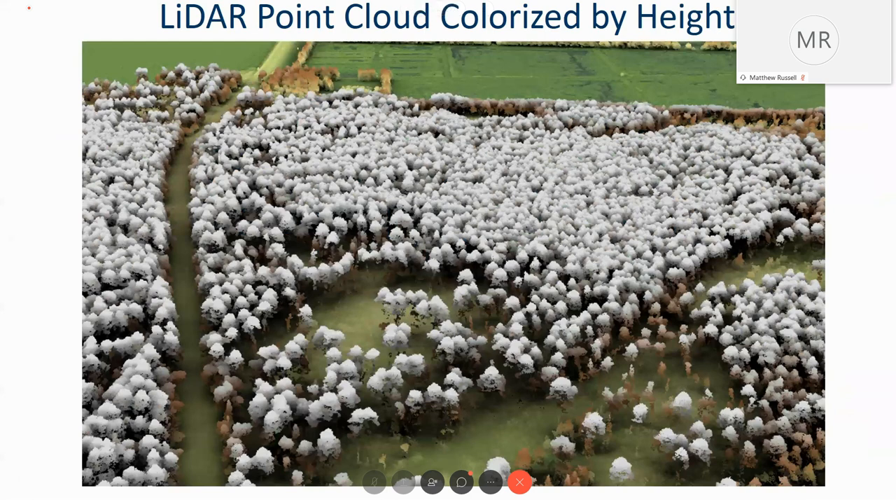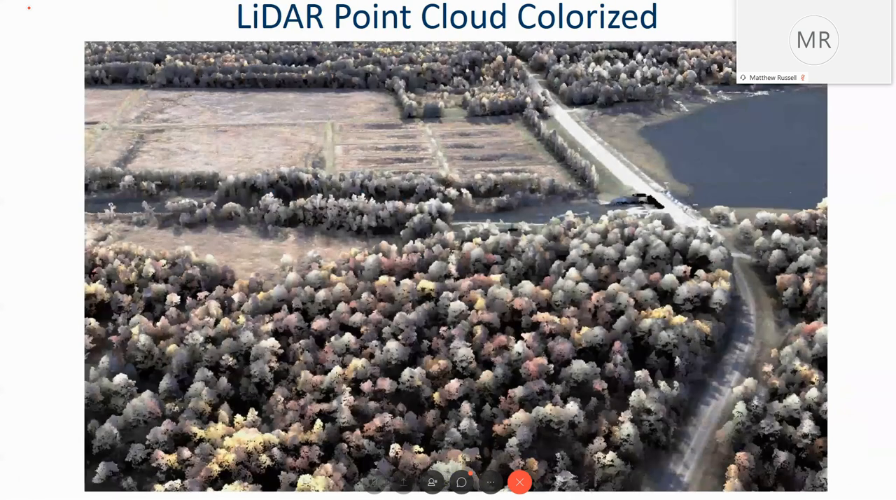This is actual single photon LiDAR data from our collect, and you can see that there is a substantial amount of detail in this picture, and we want to be able to utilize that detail. And this is just another look at it using the